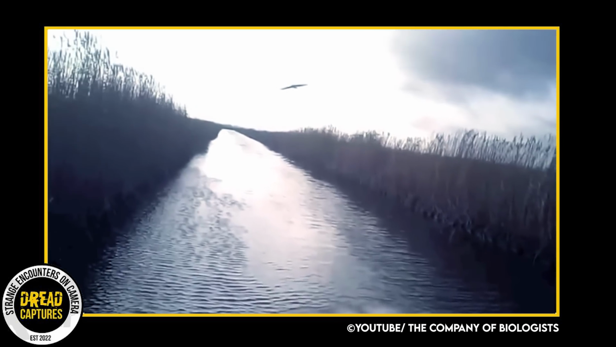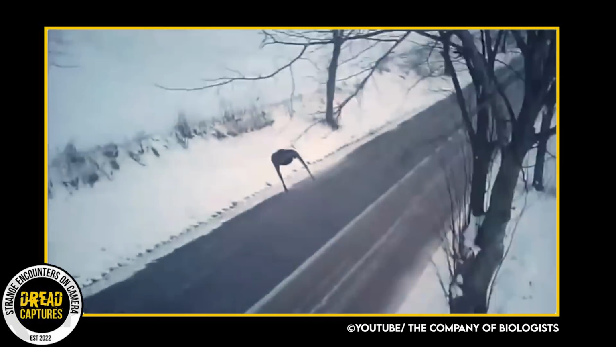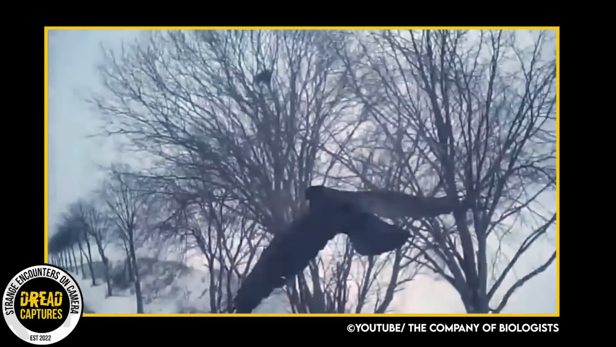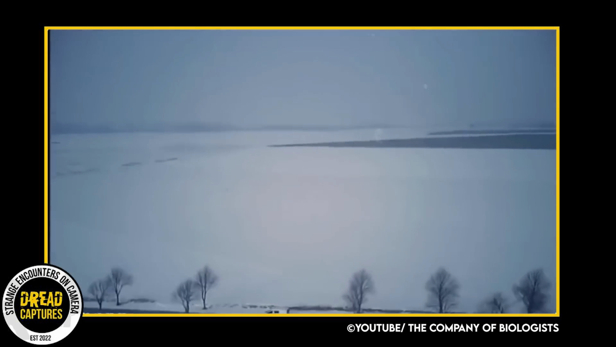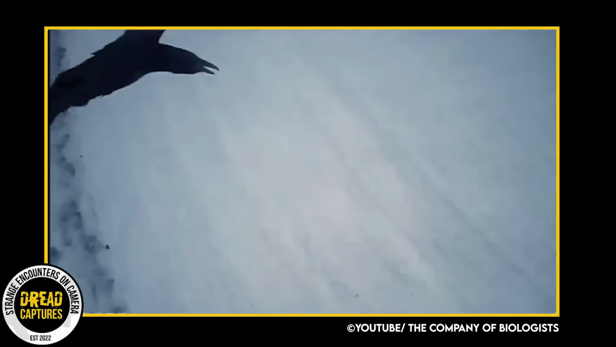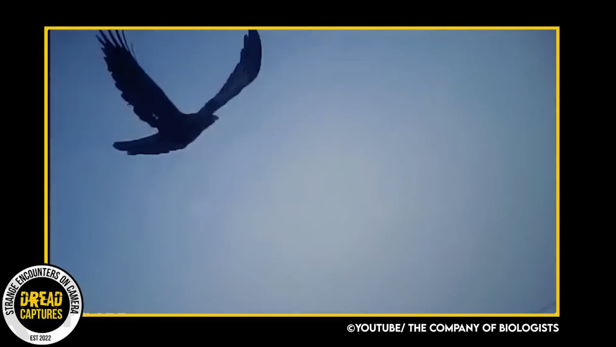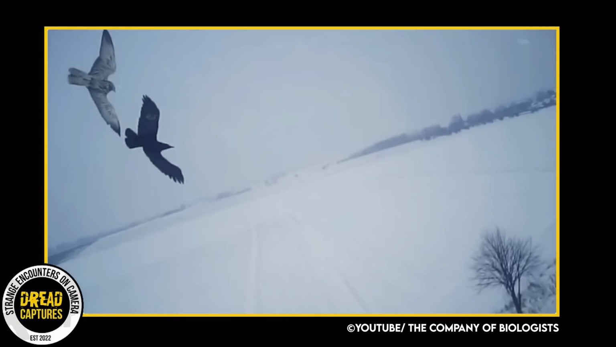It helps to keep their numbers in check and prevents damage to crops and other property. Just incredible. Here are some still images of the hunt.